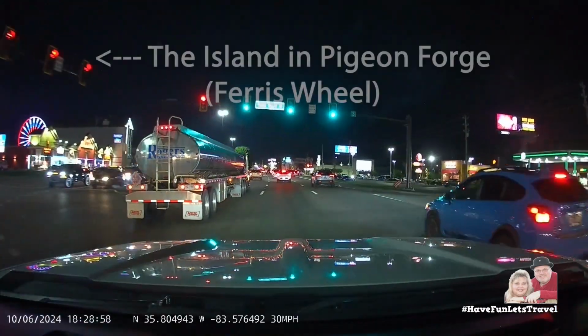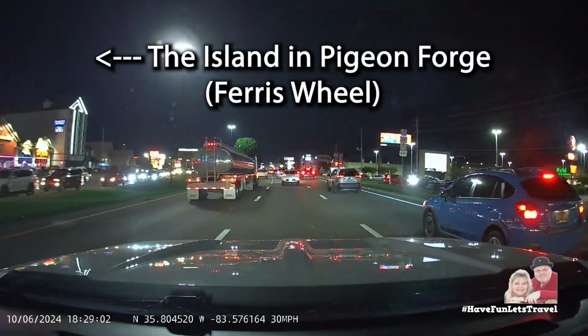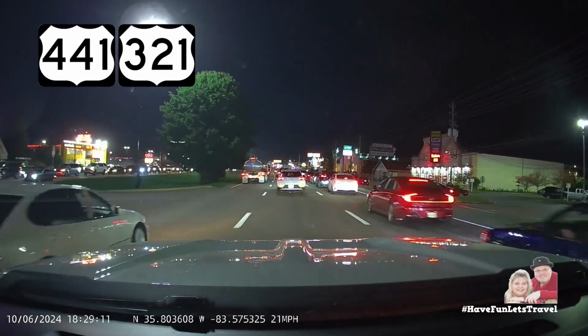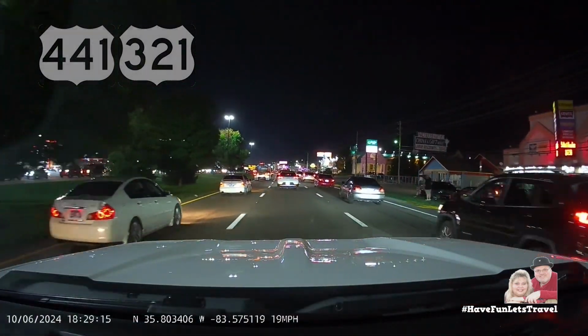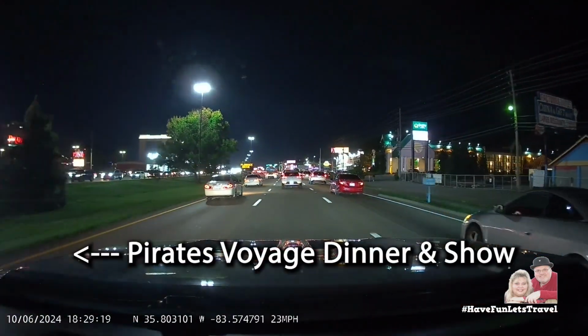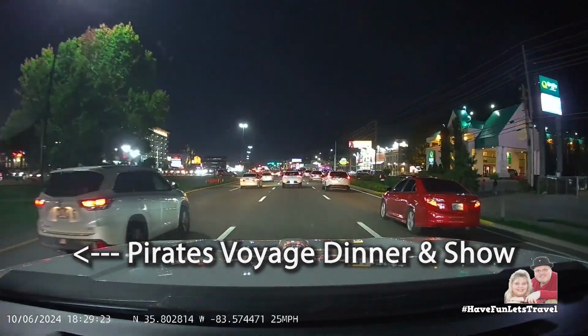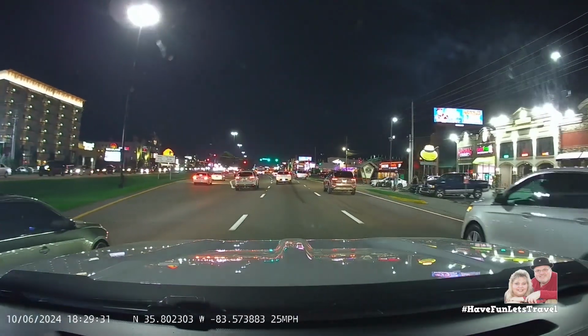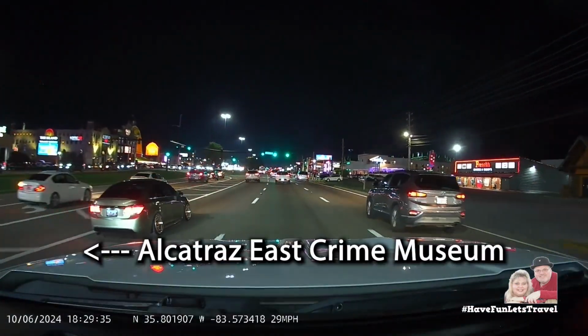Now here's one thing you can't miss. Notice a giant Ferris wheel to the left. This is located at the island. Now here's one thing we heard a lot about, the Pirates Voyage dinner show. A lot of people told us that they liked it and when they would go back to see it again and again.